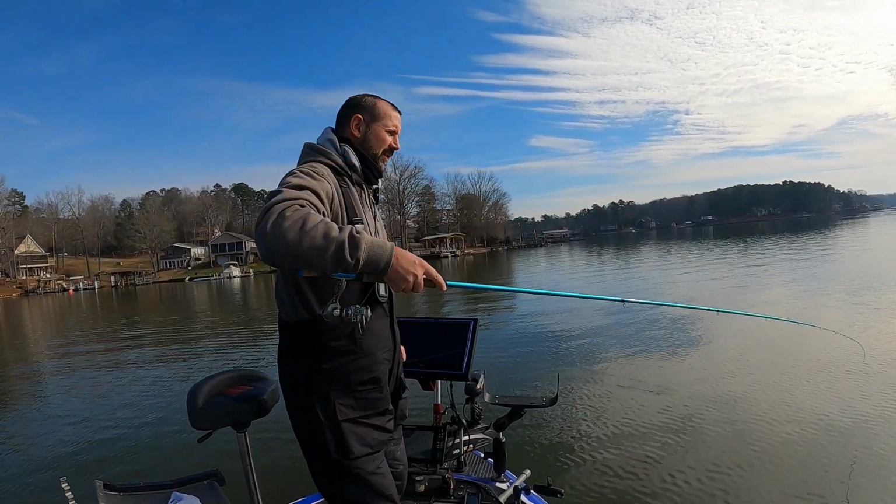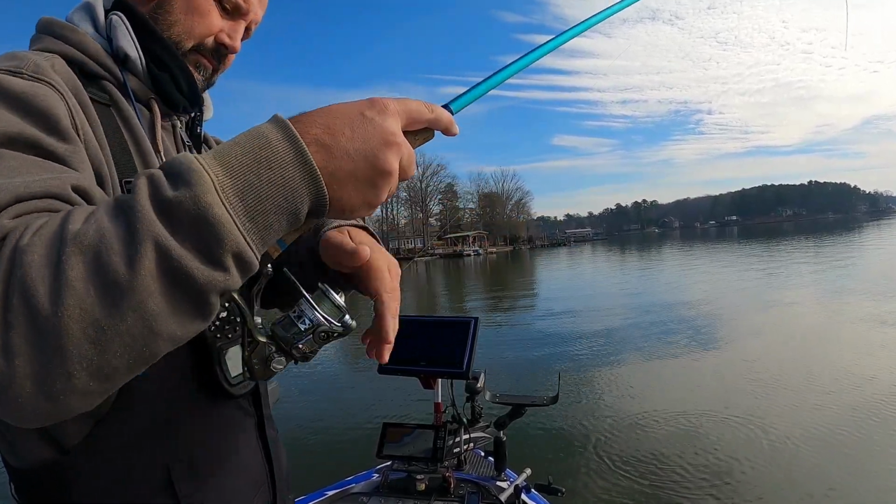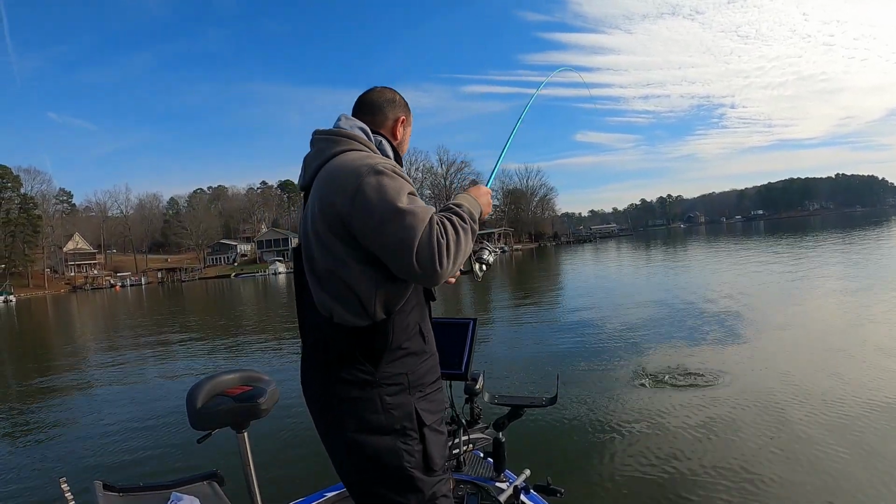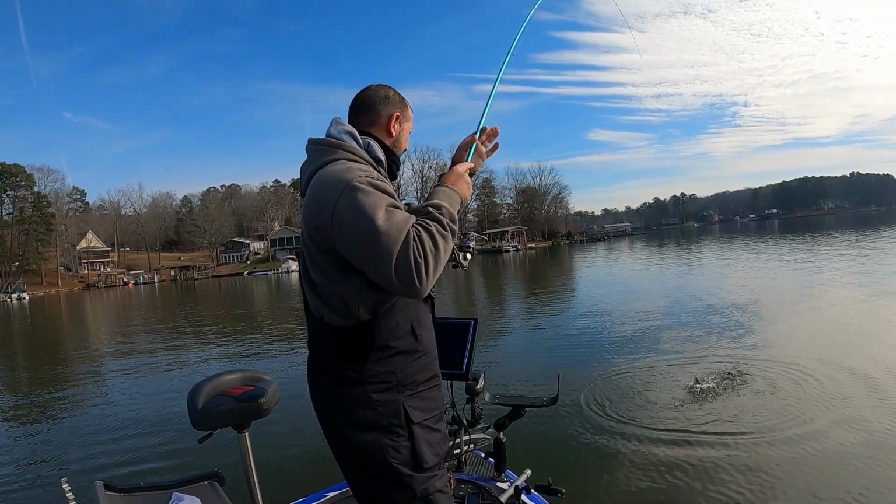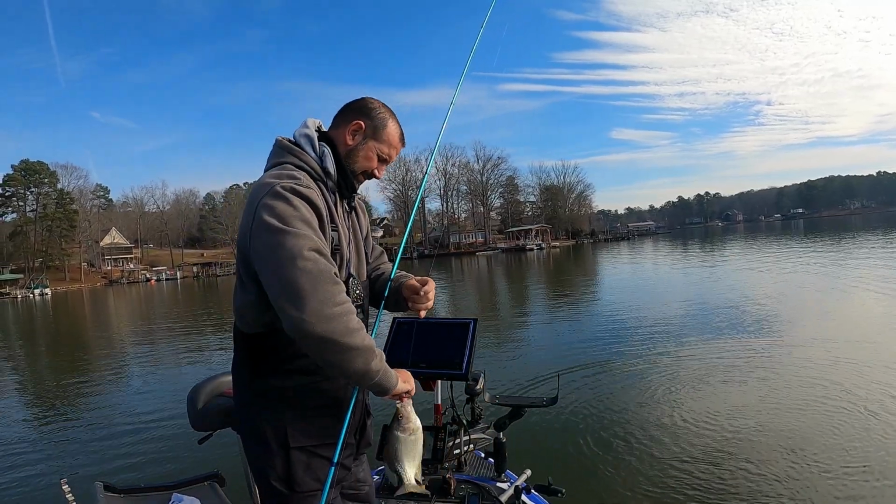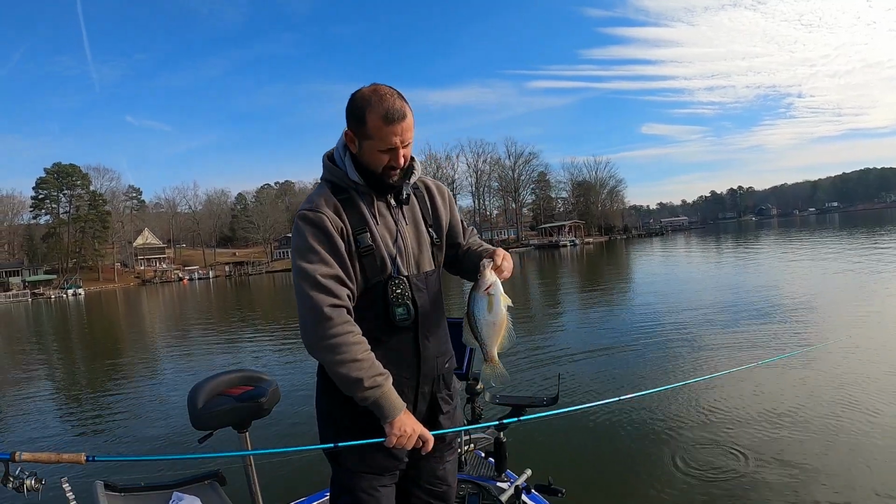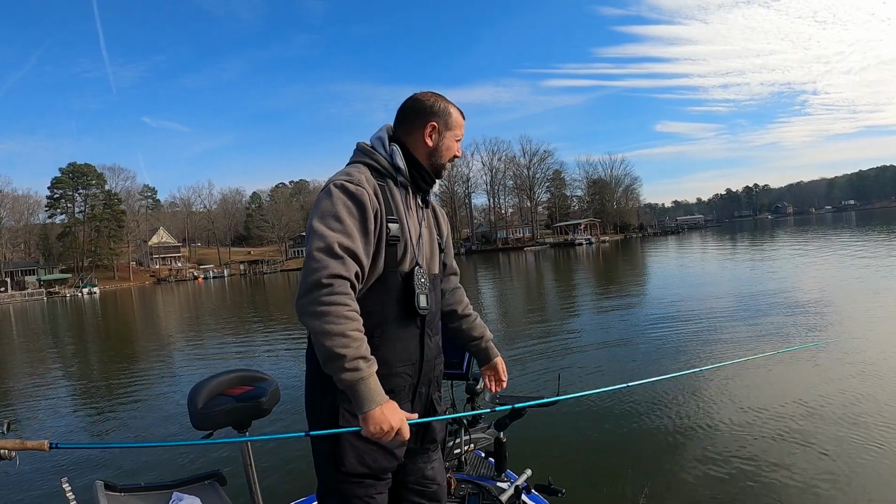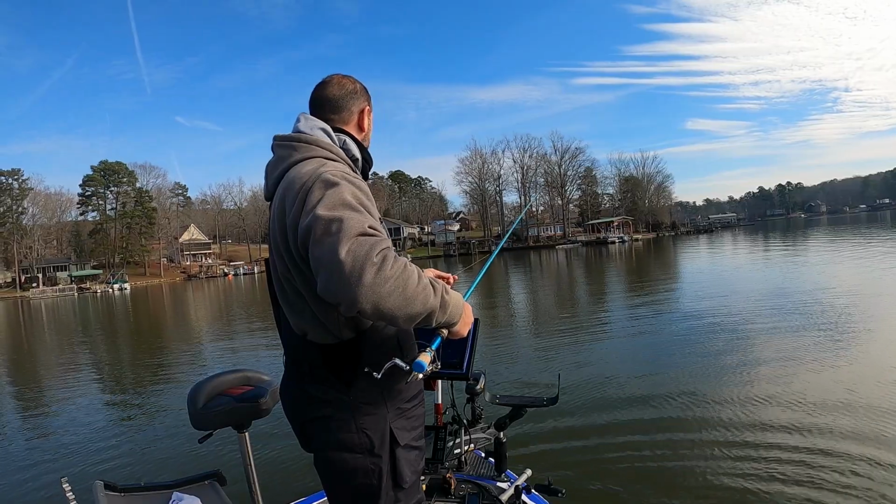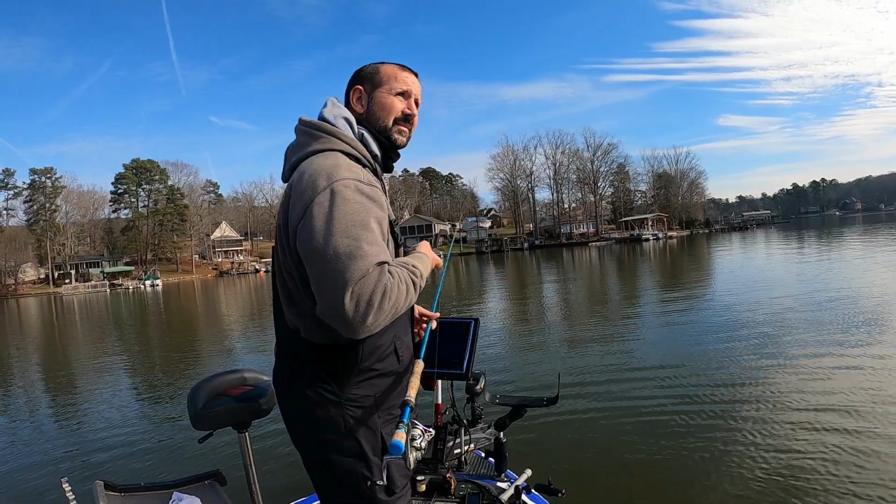Tangling around the dang tip again. I swear. It's aggravating. There it is. Ain't too bad. Still, the better fish are, man. Better fish don't seem to be in schools though.